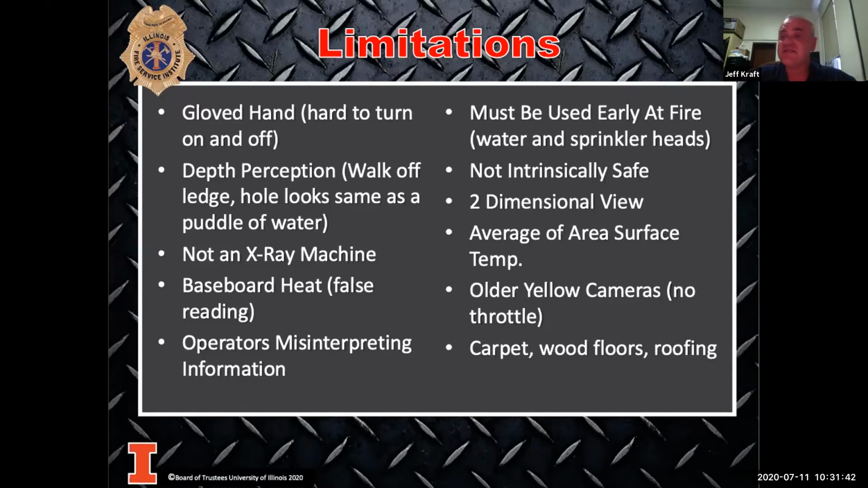We can misinterpret the information being given in the camera. Again, I showed you that doorway. I could have misinterpreted that and said there was fire on the other side of the building when there wasn't. Think about your sprinkler systems. We talked about that cold smoke fire. When you have a sprinkler head going off, your camera will not see through to the other side of that sprinkler head. So if I have sprinkler heads going off, I have to make sure I get around them to see what's happening on the other side of those sprinkler heads.